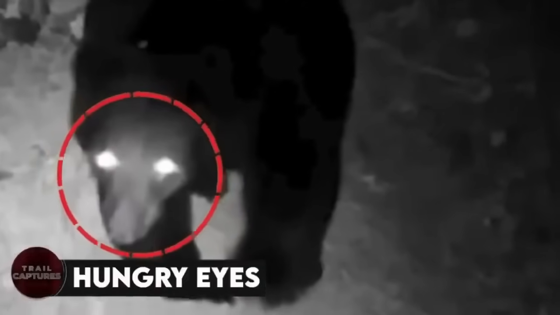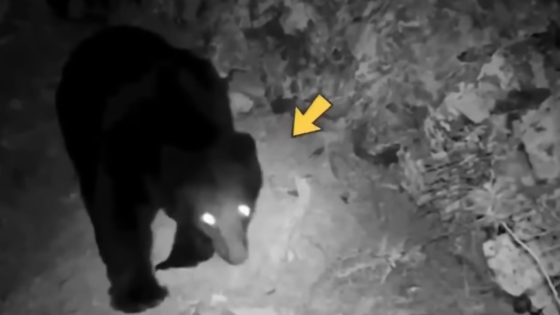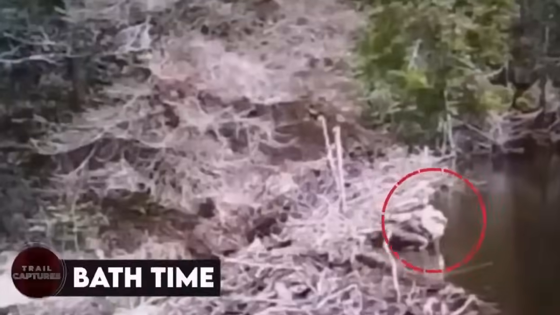Hungry eyes. This motion-activated trail cam was triggered when a bear came nearby, and as the flashlight turned on, the bear's eyes turned into two glowing eyes. The bear seemed pretty annoyed by the light and appeared to be saying something before it went off screen after a few minutes. Regardless of what others say, those two hungry eyes are the most terrifying, especially if it was a person there rather than the camera.